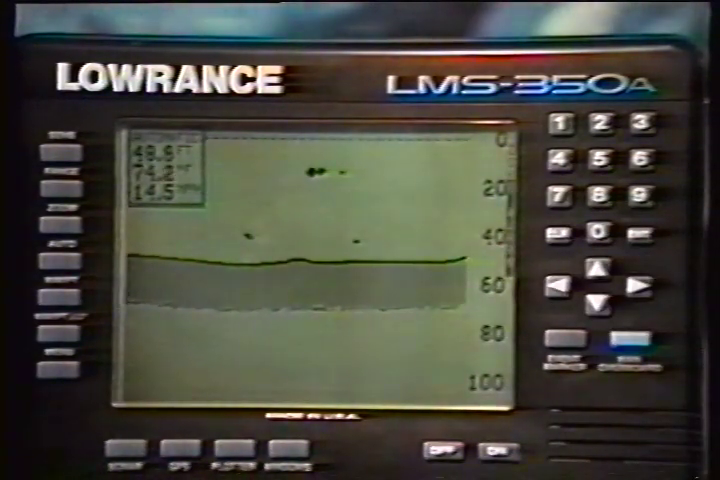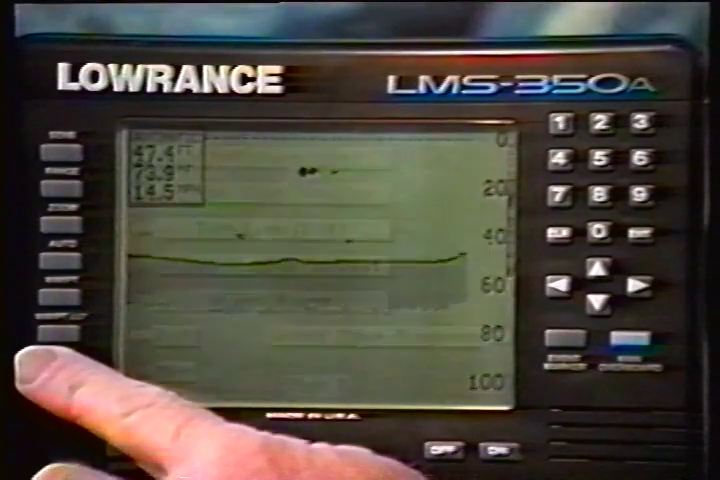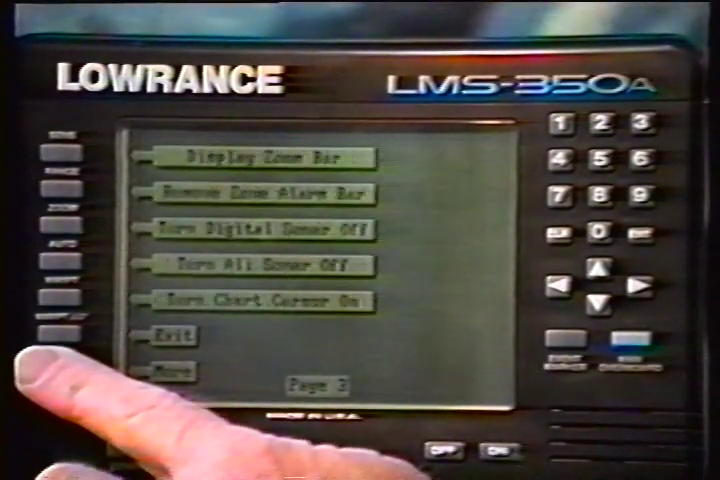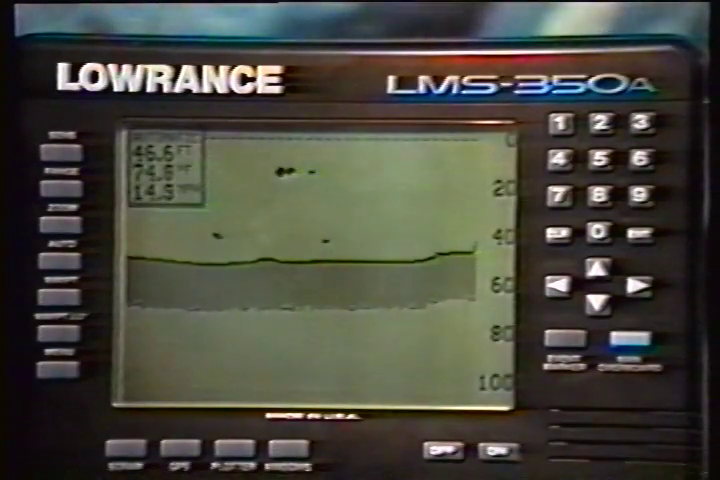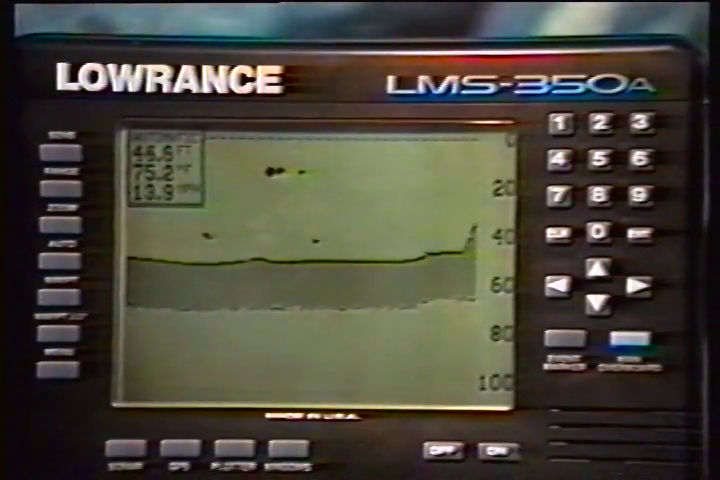To turn the zone bar off, repeat these steps until the third menu page appears. Then press the key adjacent to the Remove Zone Bar label. Note that this doesn't turn the zone alarm off.